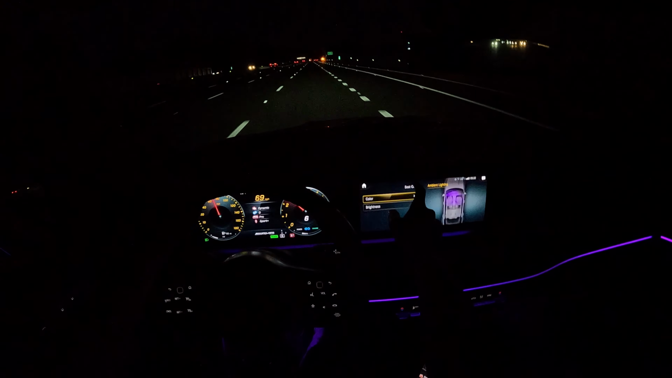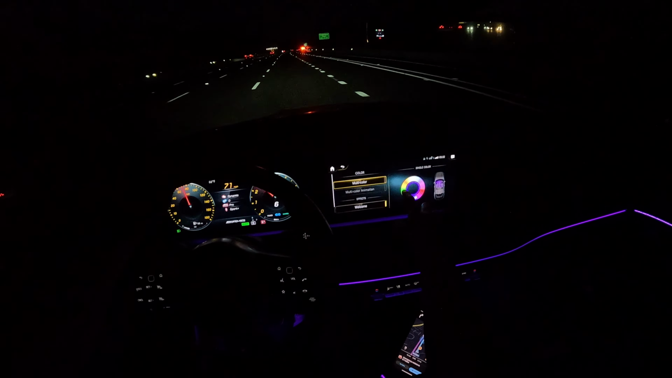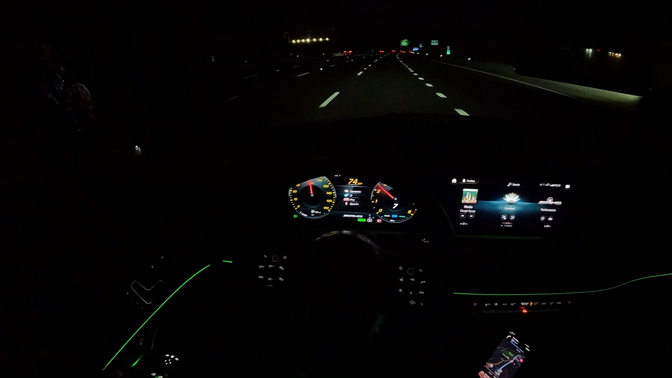Let's put it to something cool. Let's do green. And boom, now it's green on the inside. So I mean, ambient lighting goes a long way in cars, for sure.